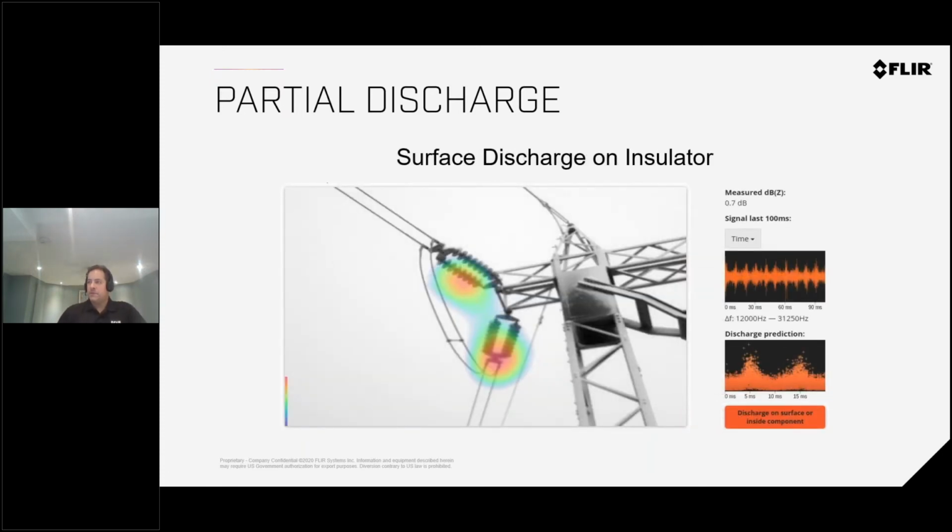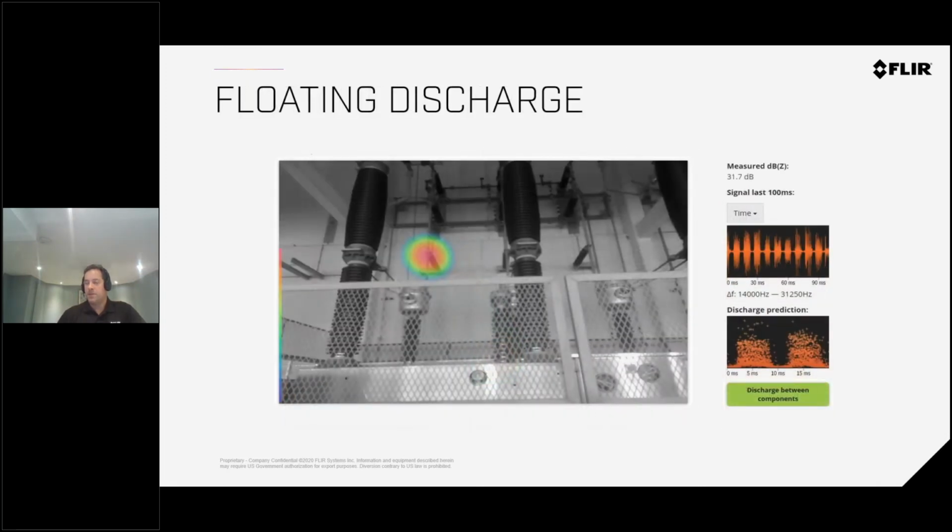Again, another example of the corona effect. This is inside a cabinet. Excuse me, not inside. This is another insulator between components.